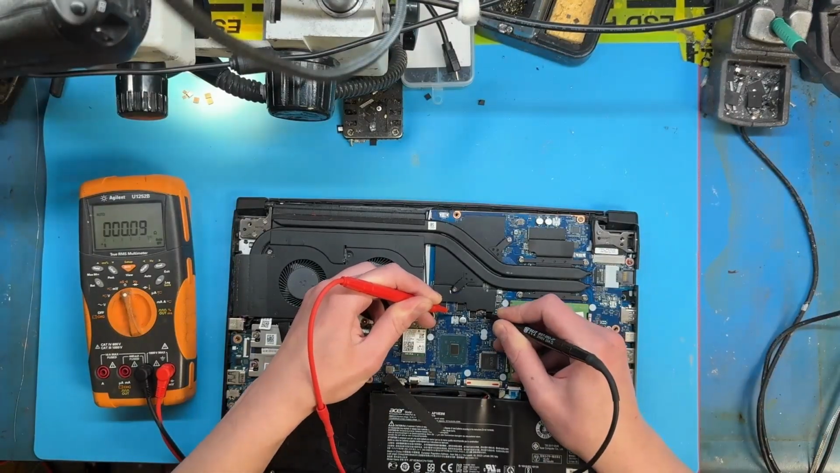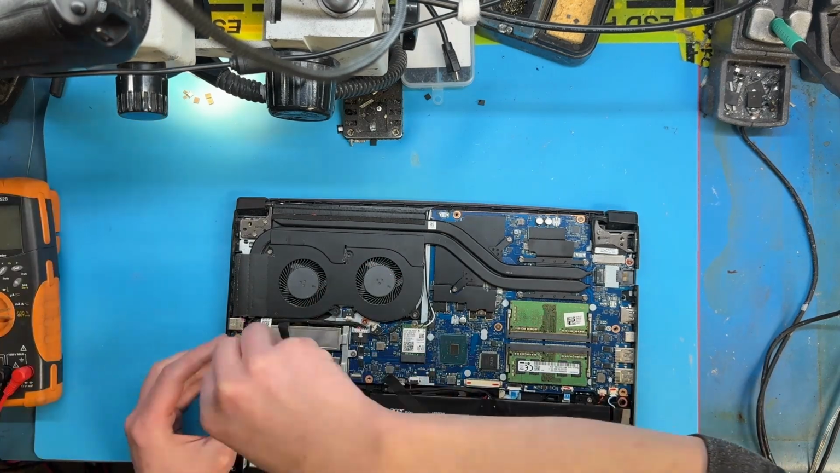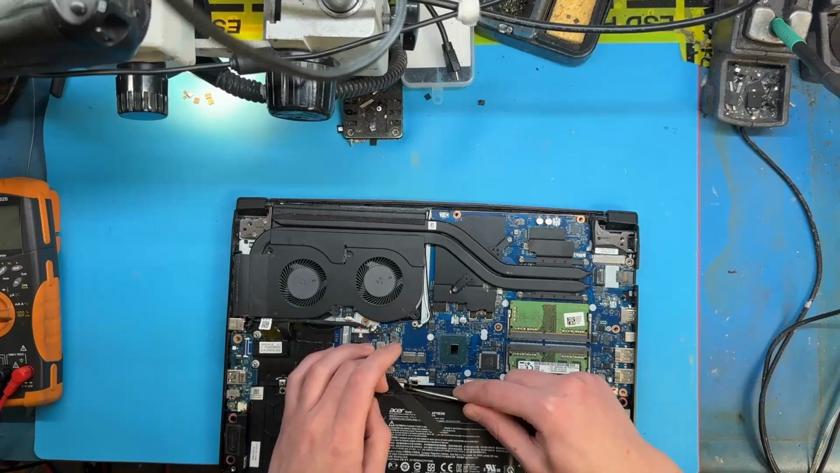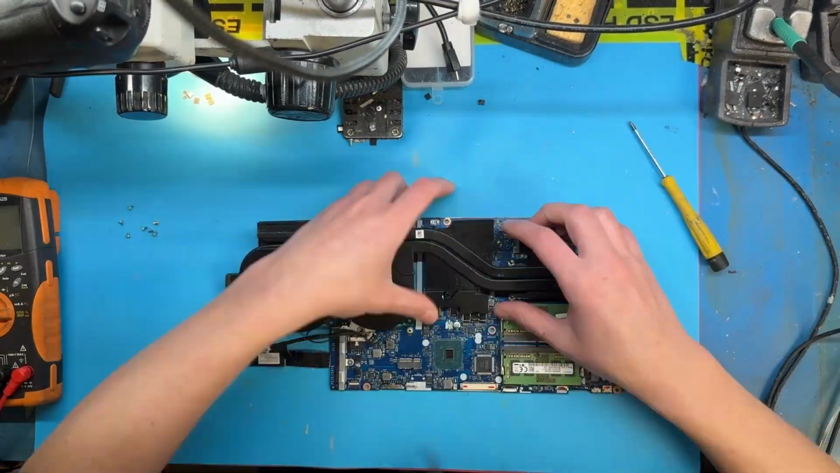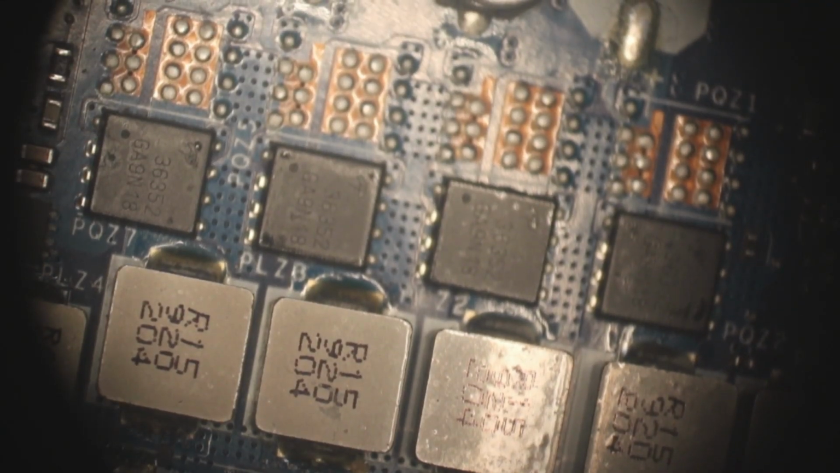There it is. And like I suspected, it's short to ground. To make sure I'm not wasting any of my time, I'm going to quickly measure the resistance between the 19-volt rail and the CPU rails. That measures 1.7 ohms, that's normal. If we had 0 ohms, then I'd suspect one of these CPU MOSFETs had failed, killing the CPU.